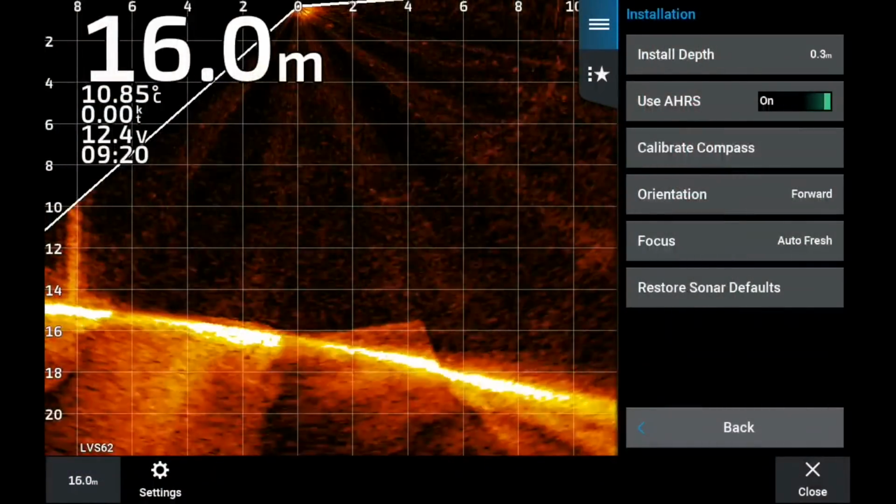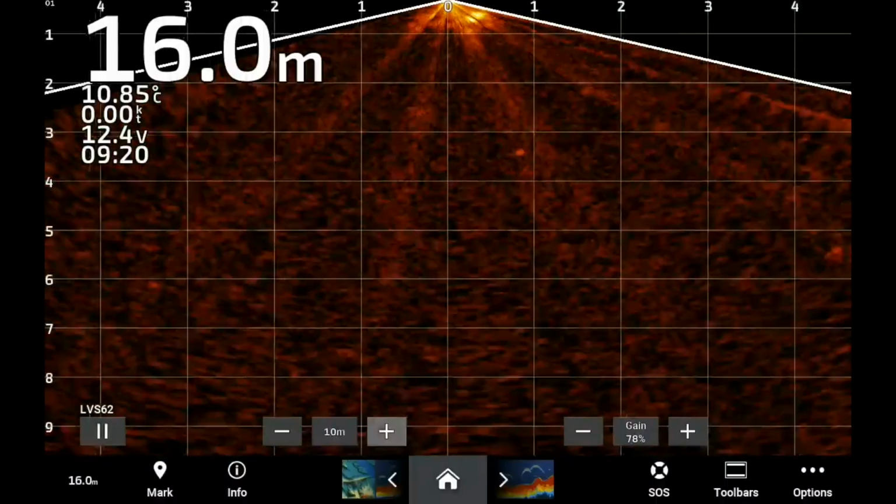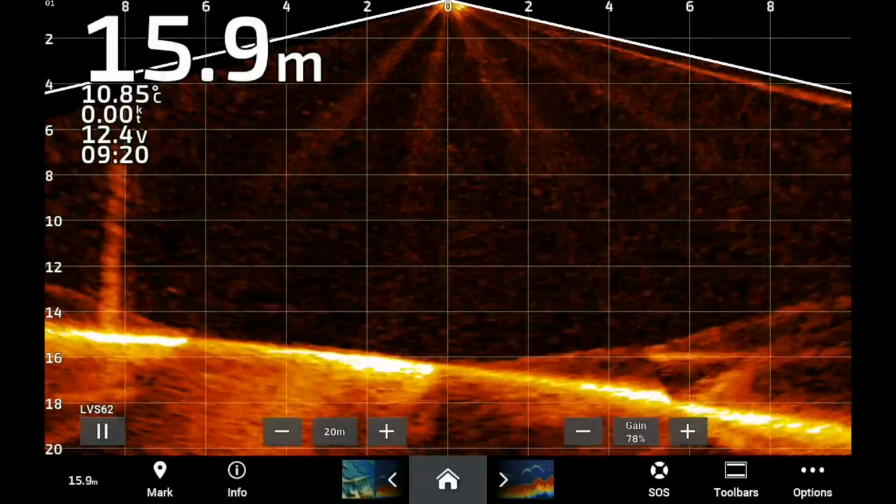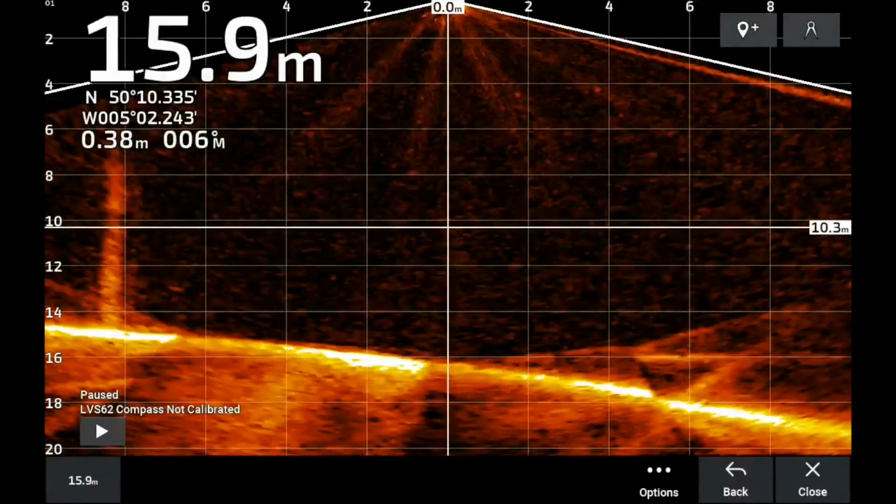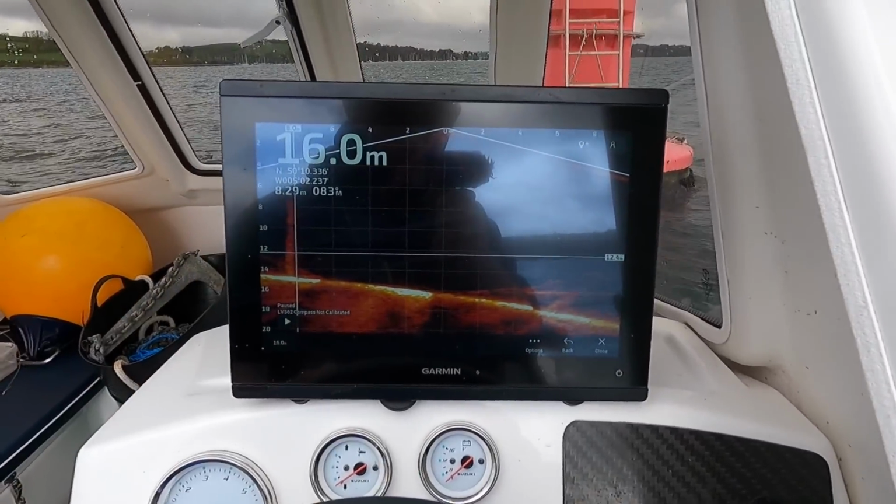There we are. The two setups that I was talking about. Down just shows you straight down under the boat. There's the seabed, look. This here that you can see here is the anchor chain from that.